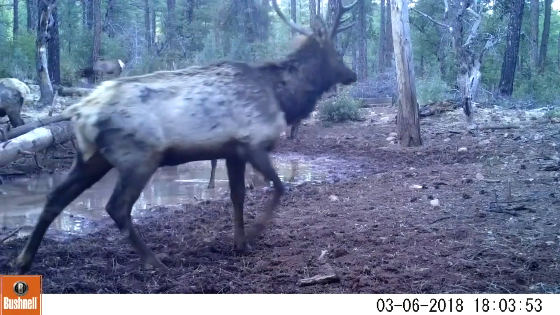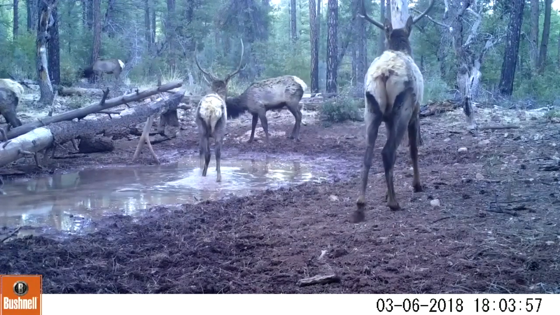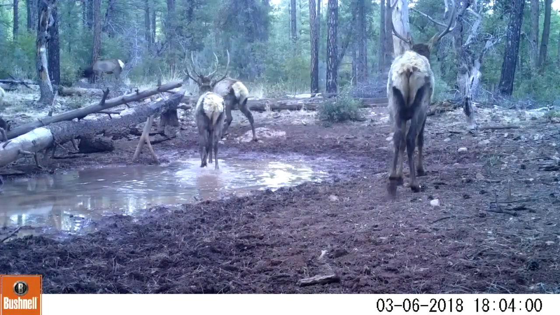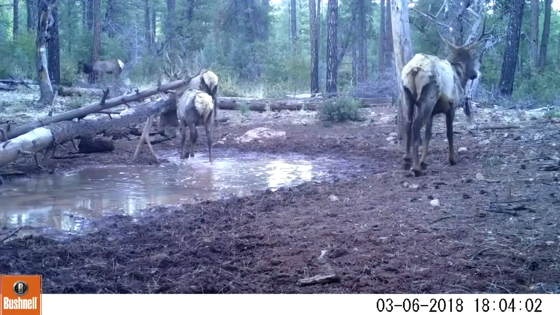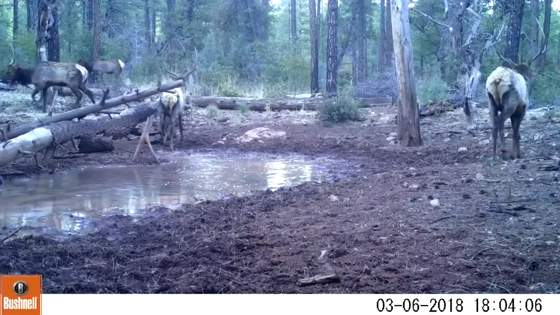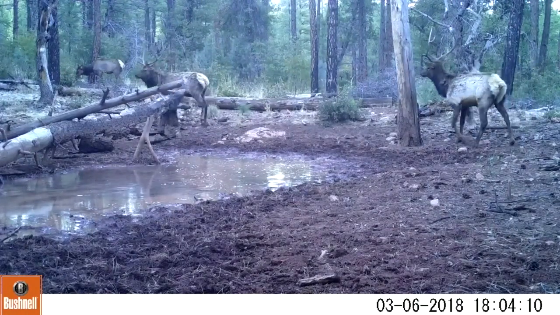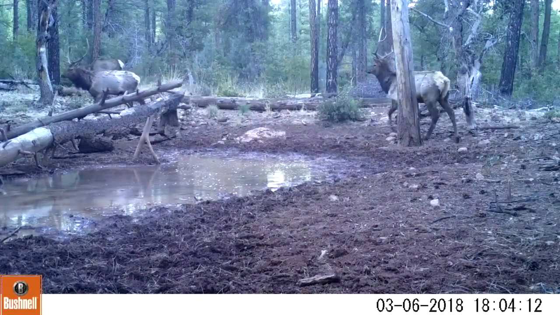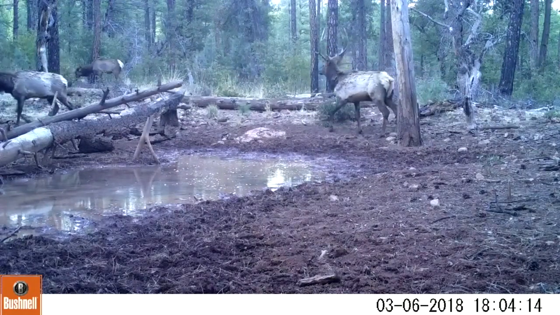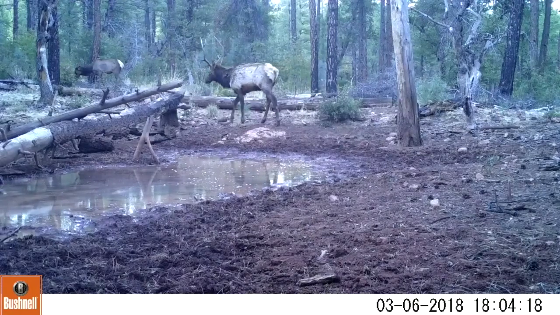Here's the bigger bull. Now I think this bull will come and chase the other one away. Not really chase, but he just leaves. There isn't that much difference in their size. I think this bigger bull is the one that I have some still photos of on another dry water hole, which would have been only probably 3/4 mile away.